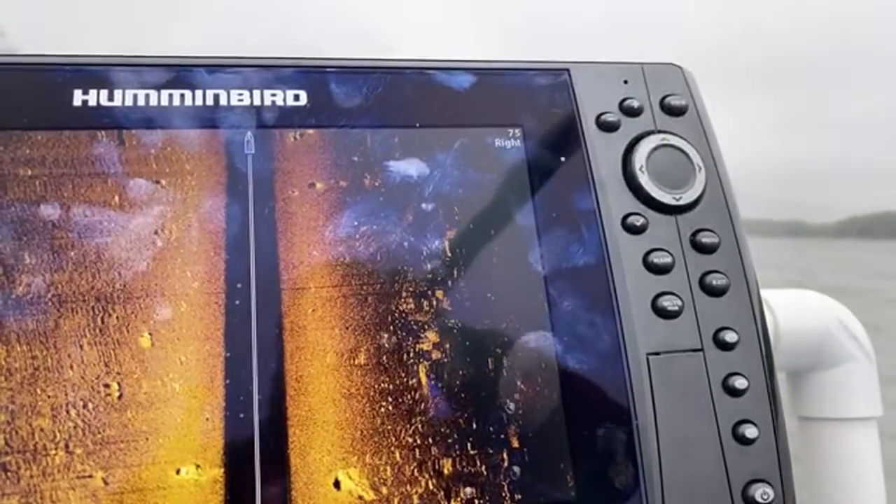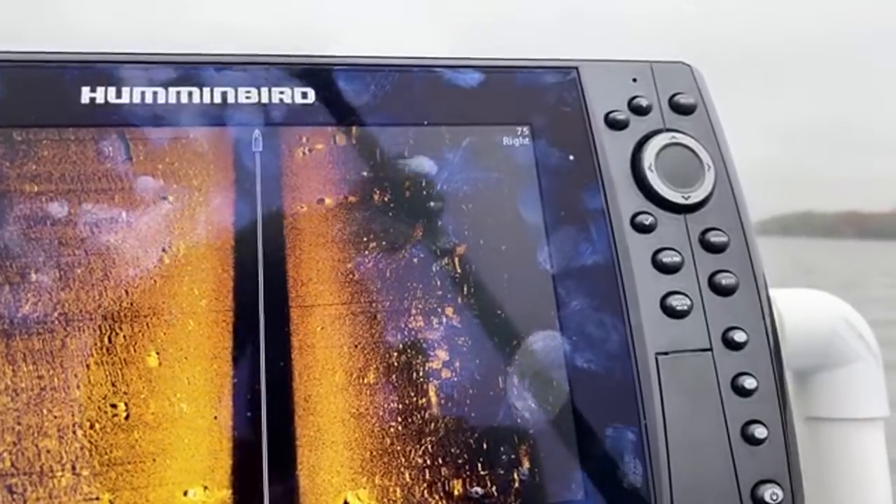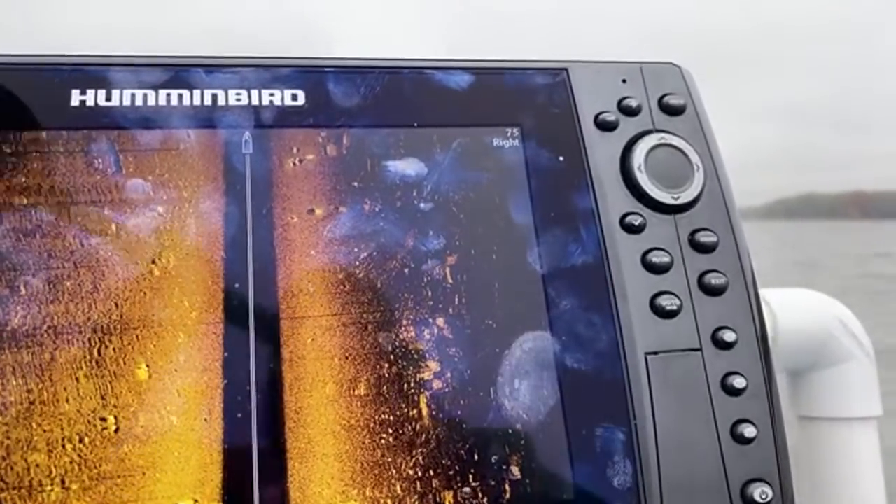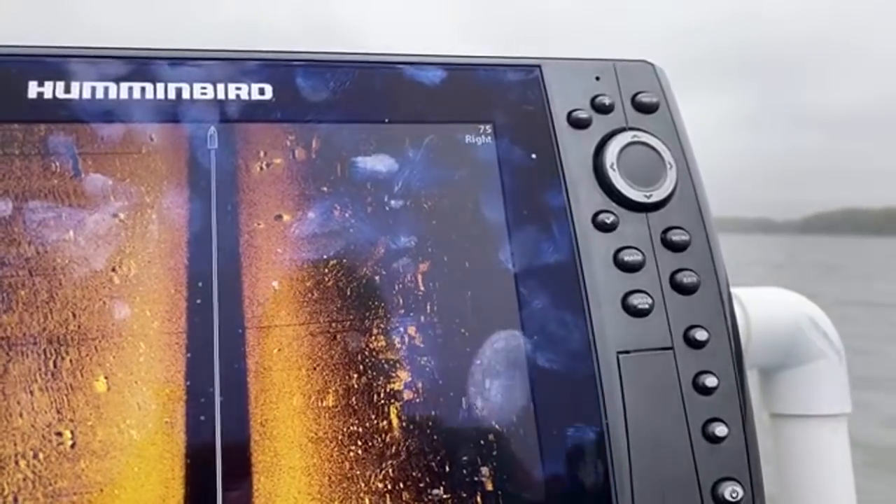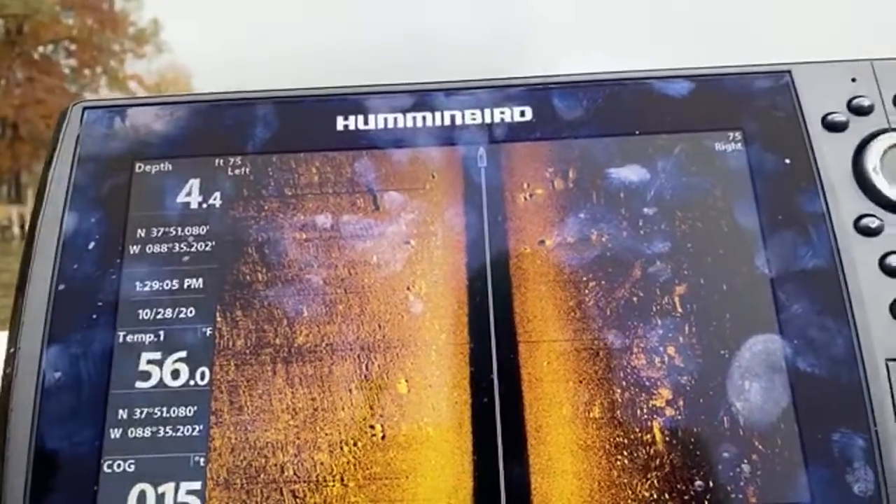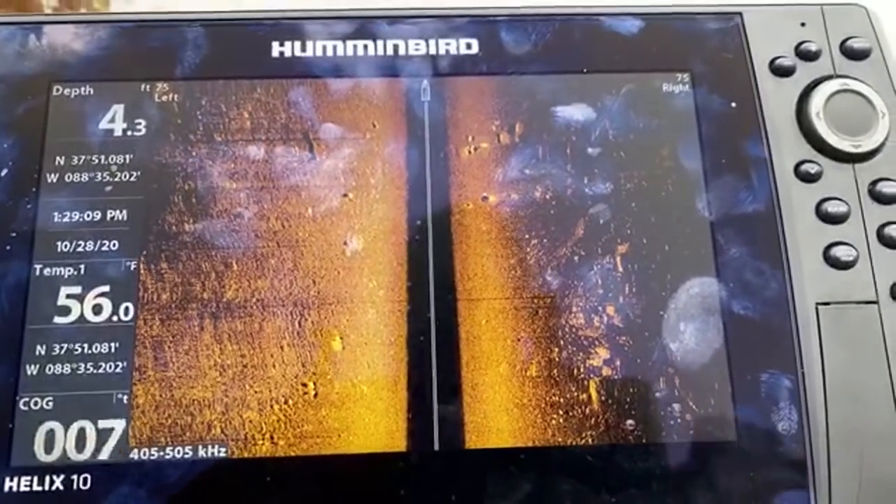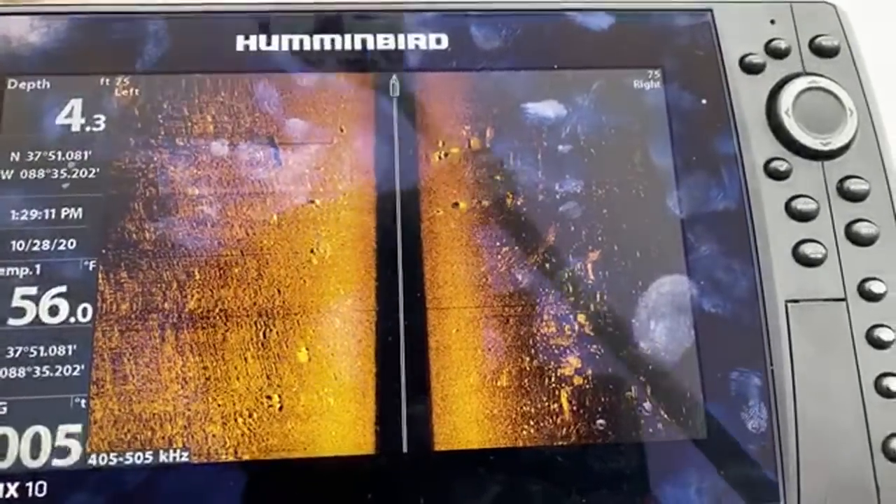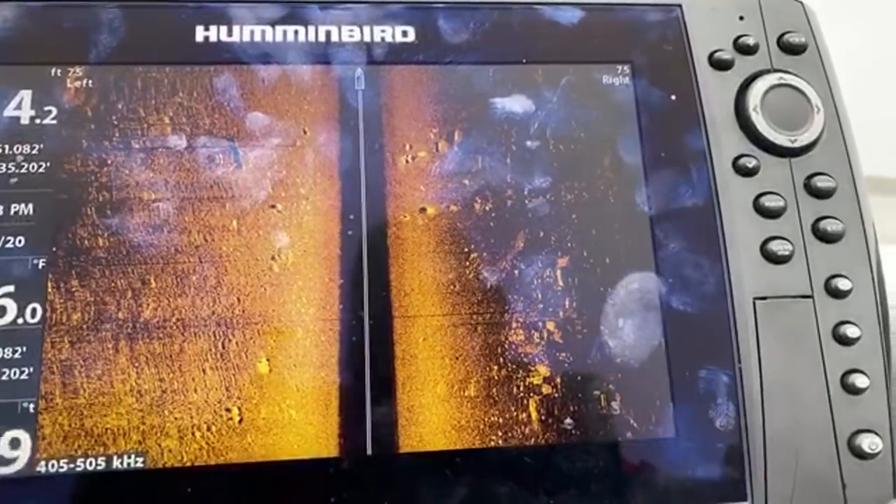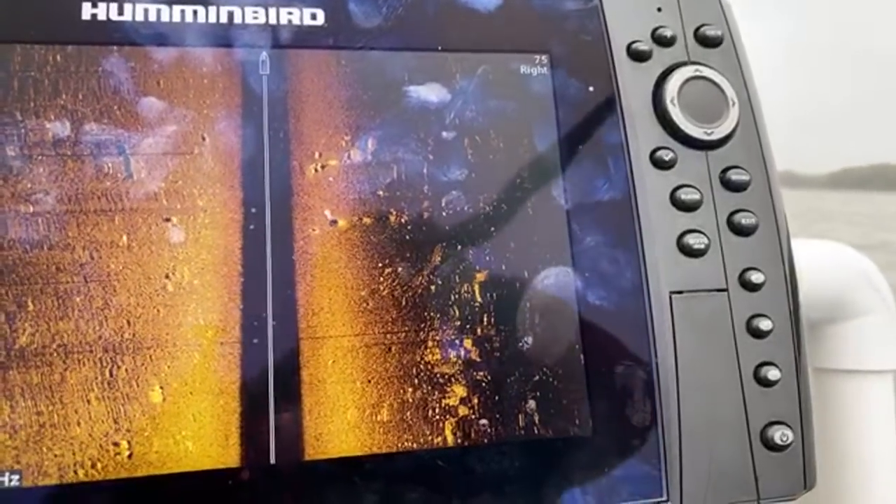I got a break in the weather, so I wanted to get this out and test it out. And I can already tell you that I need another bracket for my phone, that's for sure.